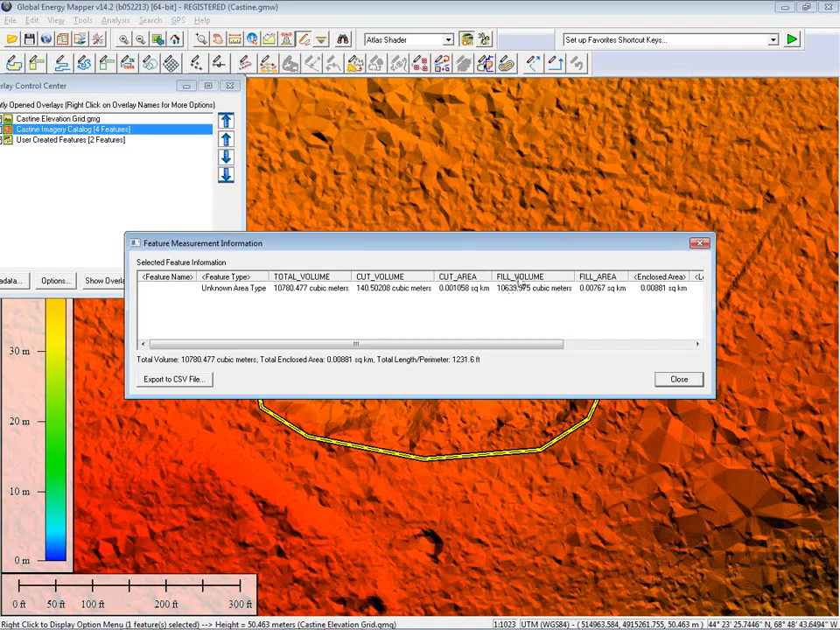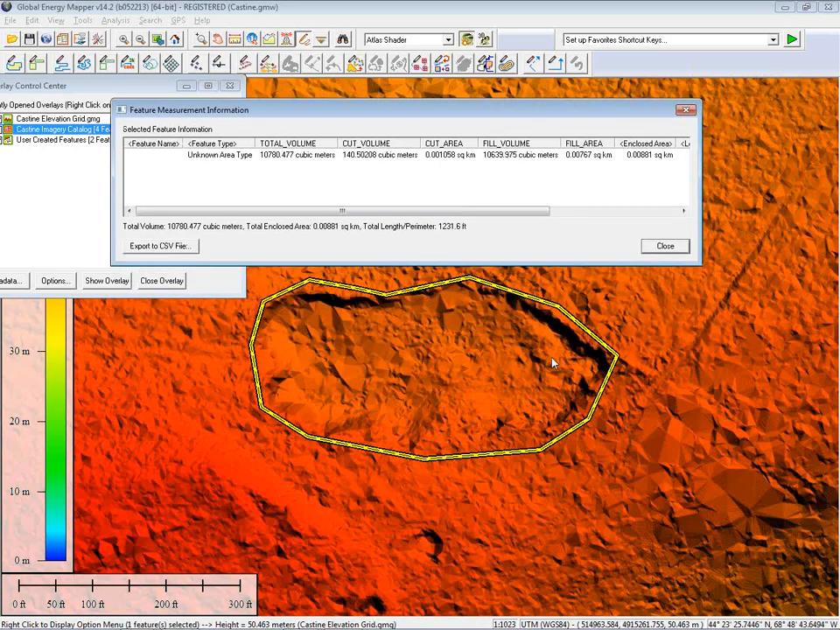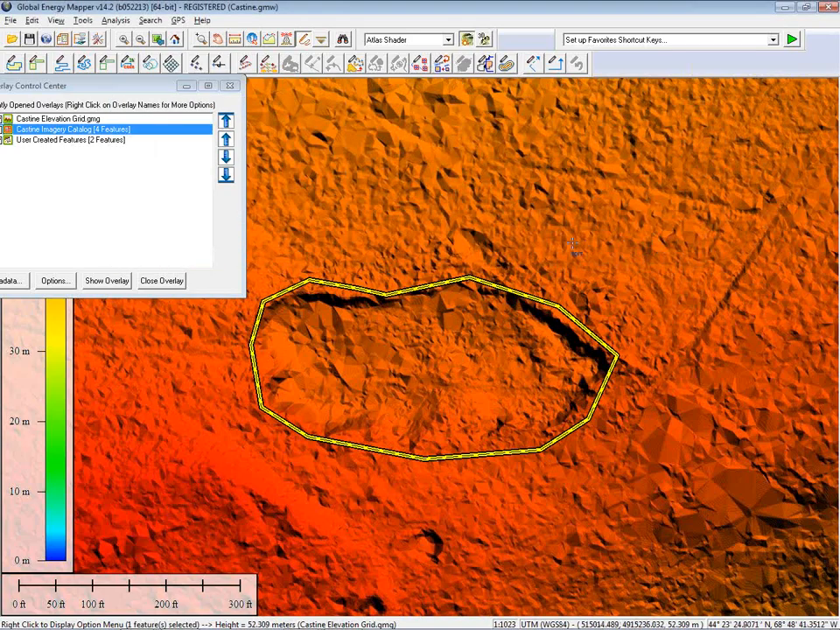So this fill volume value right here represents the area of the depression, the volume of the depression, I should say. So it gives me the capacity of this lowland area. So those are just two variations on the theme of calculating the volume within a defined area.